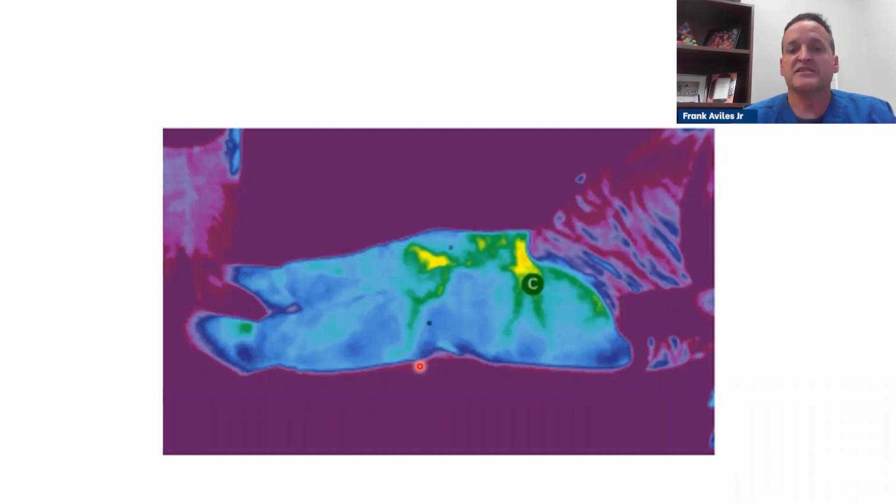And what you notice is that on that scale, on any patient, you would think that they have ischemia. But this patient, when we did the testing, had good blood flow. But what you're seeing is that because of the distance from the skin to the capillary, the oxygen is not getting to the skin.